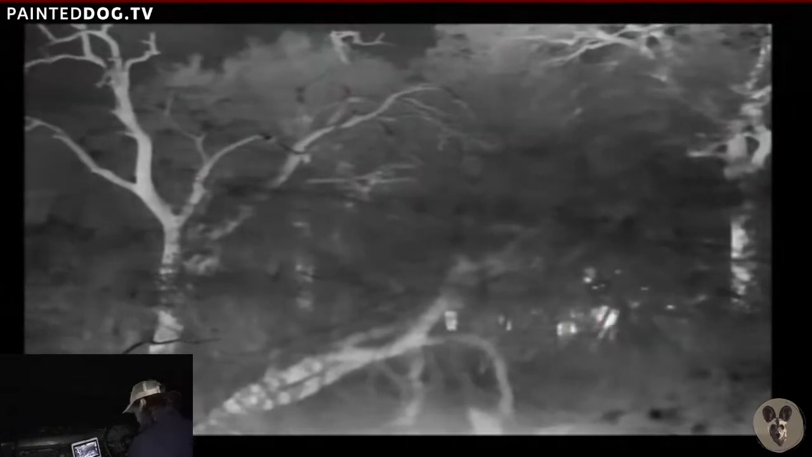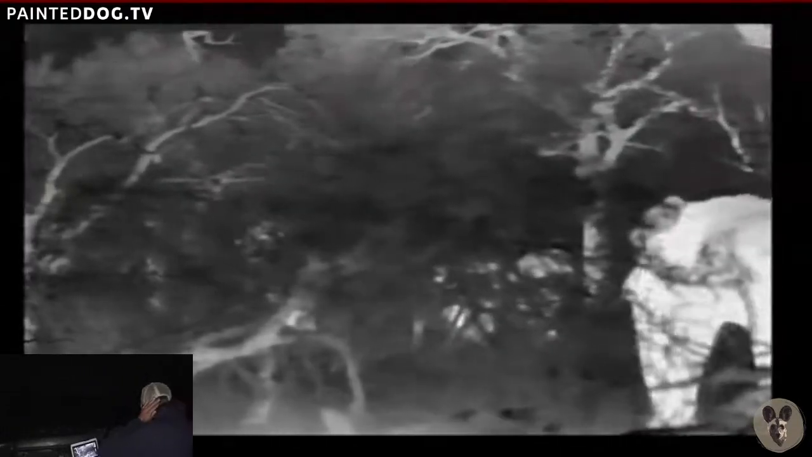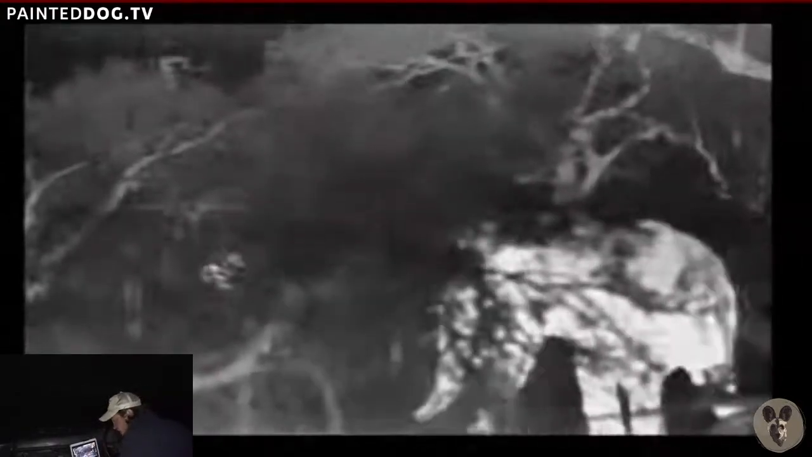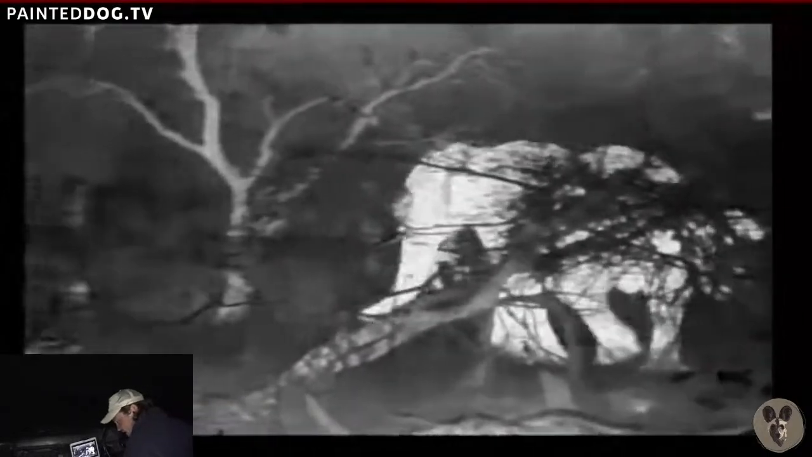Okay, well, I think what we're going to do is go see if we can find some of the more interesting little nocturnal critters. So let's go have a look for some, oh, there's more ellies still there, for some genets or civets or things like that.